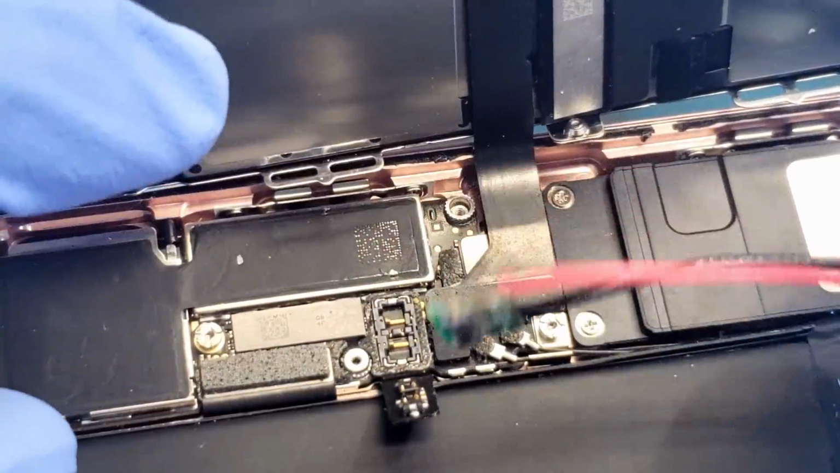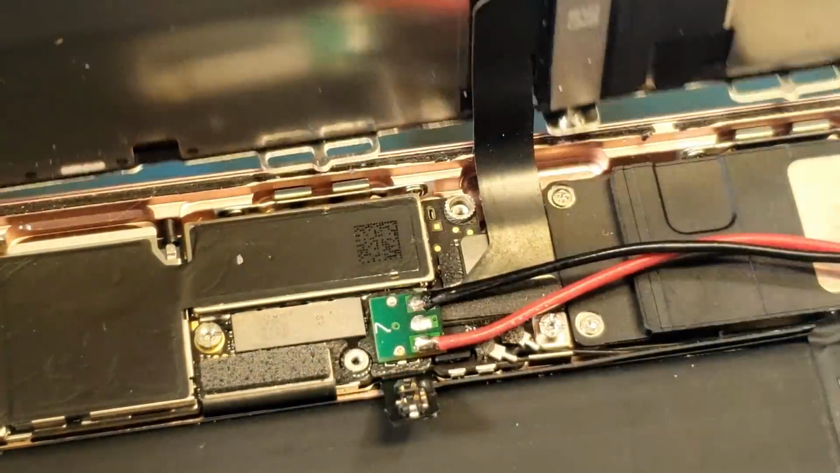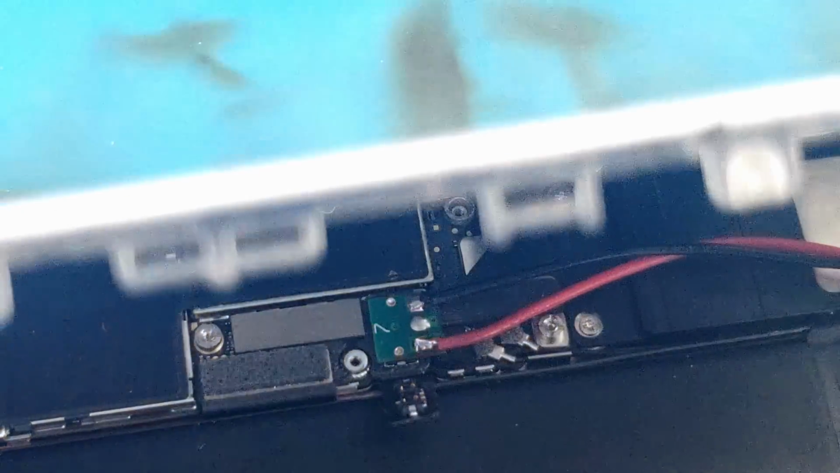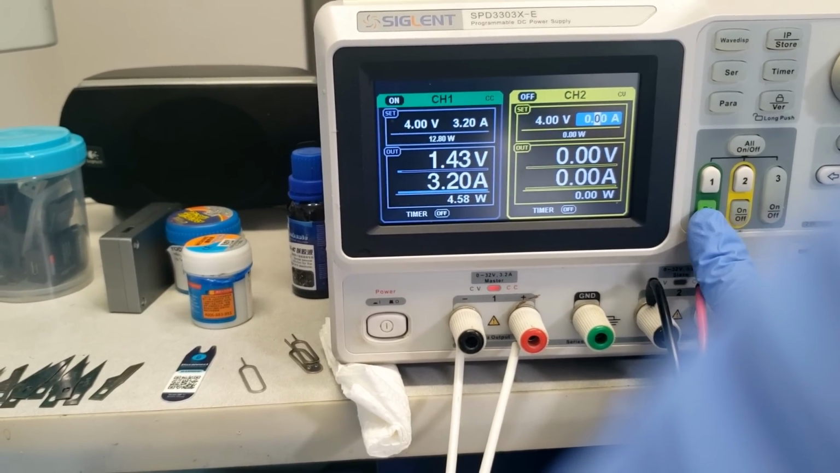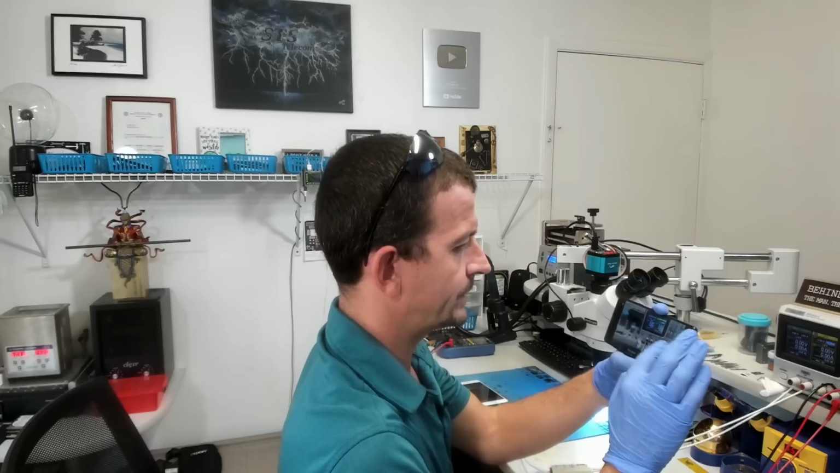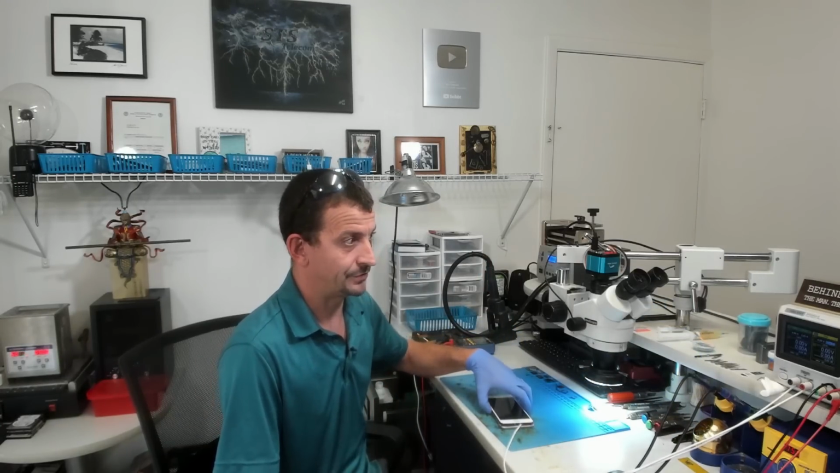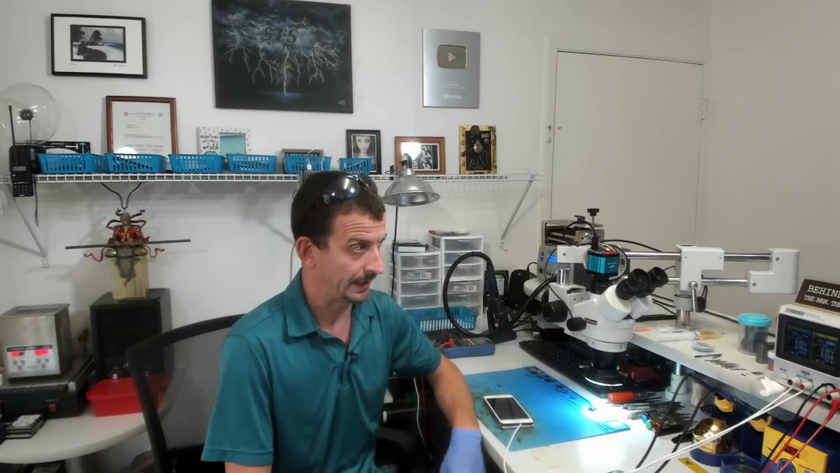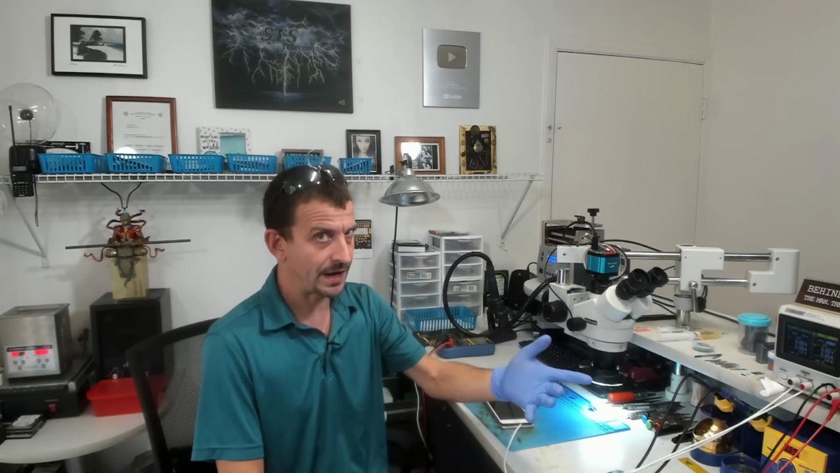Now I'm going to hook this up to a DC power supply and see what my power supply says about it. Basically just hooking that right up where the battery is supposed to go. Turning the power supply on, we are getting an immediate 3 amps of current. Now it's not that the phone is drawing 3 amps of current, it's that it's drawing as much current as it possibly can. This channel on my power supply is only capable of putting out 3 amps,